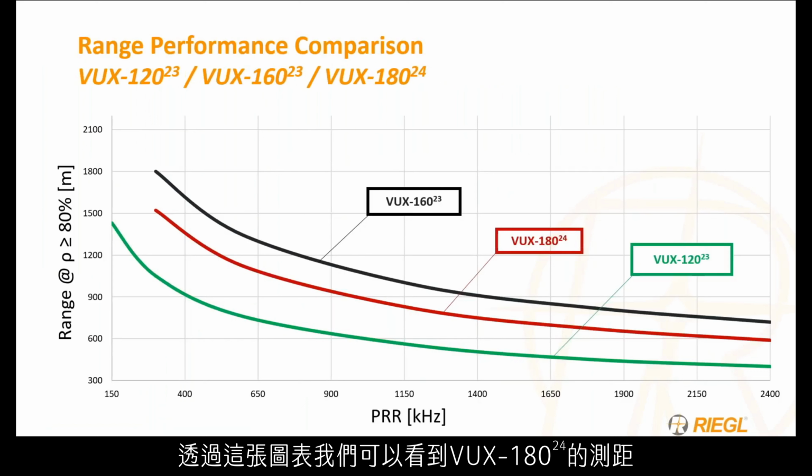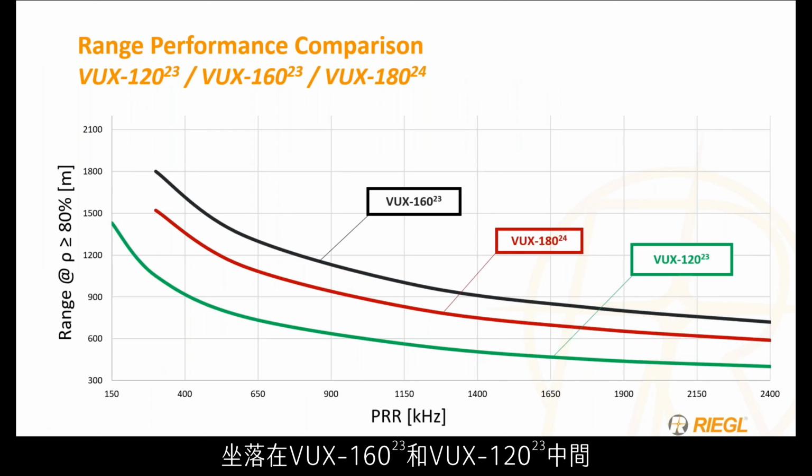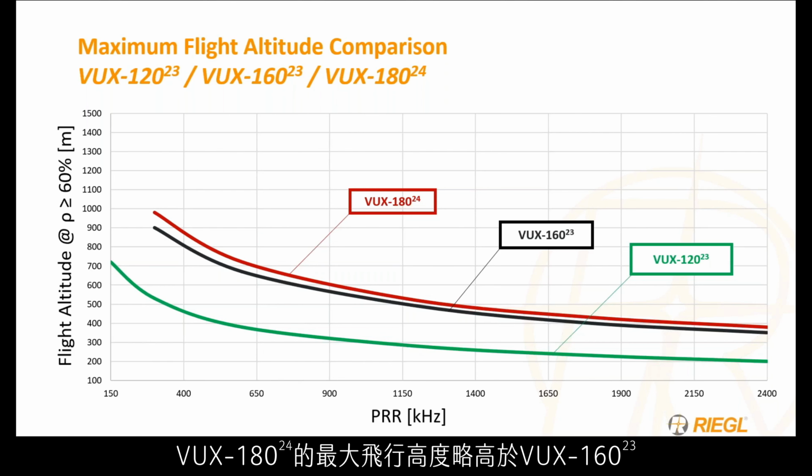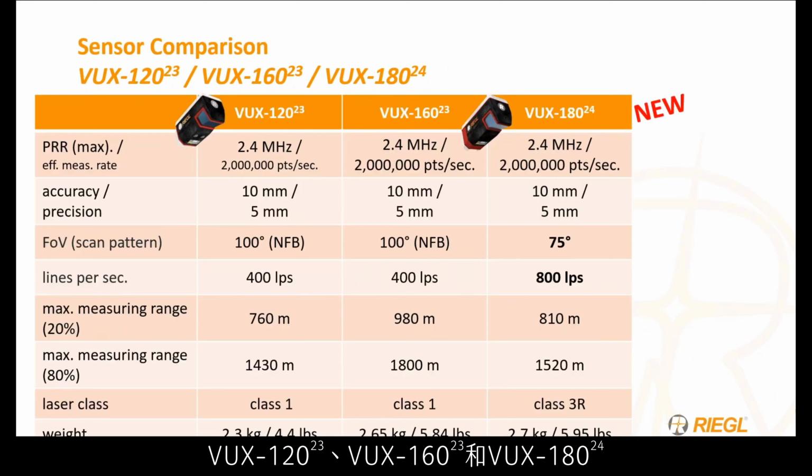With this chart, we can see the VUX 180 does fall in between the VUX 160-23 and the VUX 120-23 in terms of range performance. Comparing the maximum flight altitudes of these three scanners, it does have a slightly larger maximum flight altitude compared to the VUX 160.